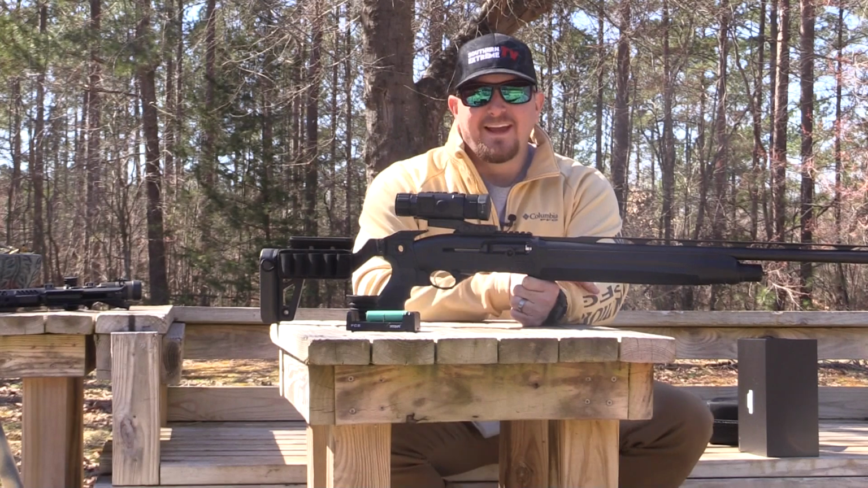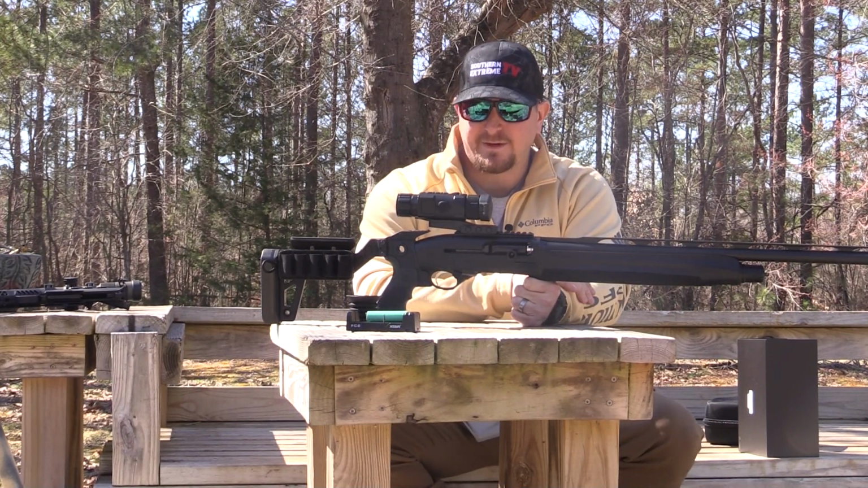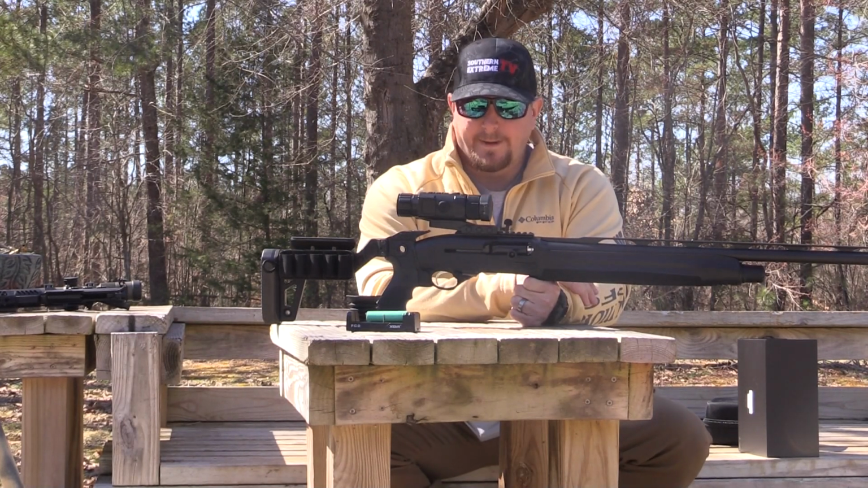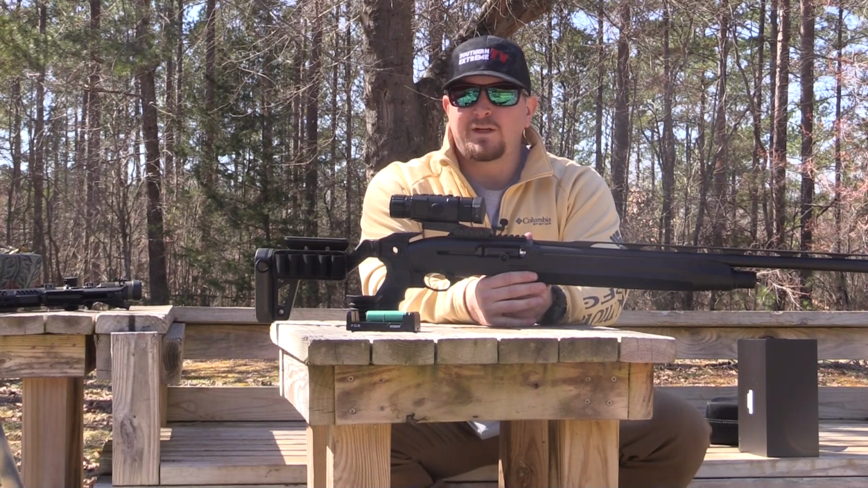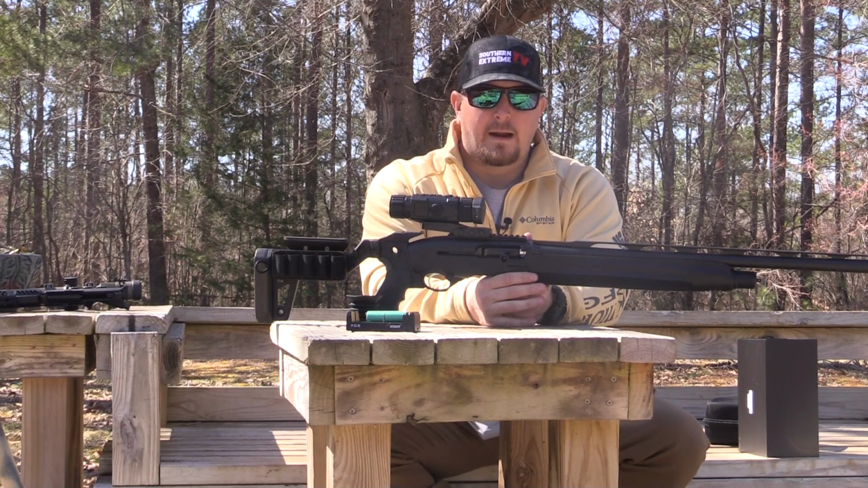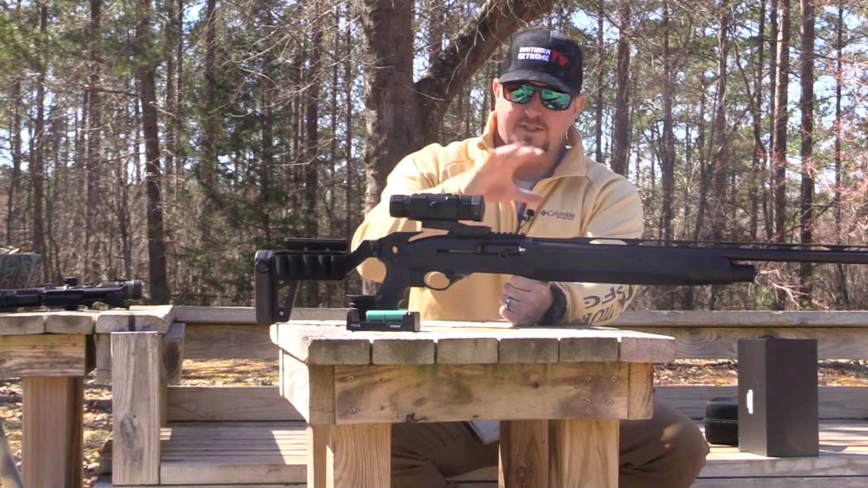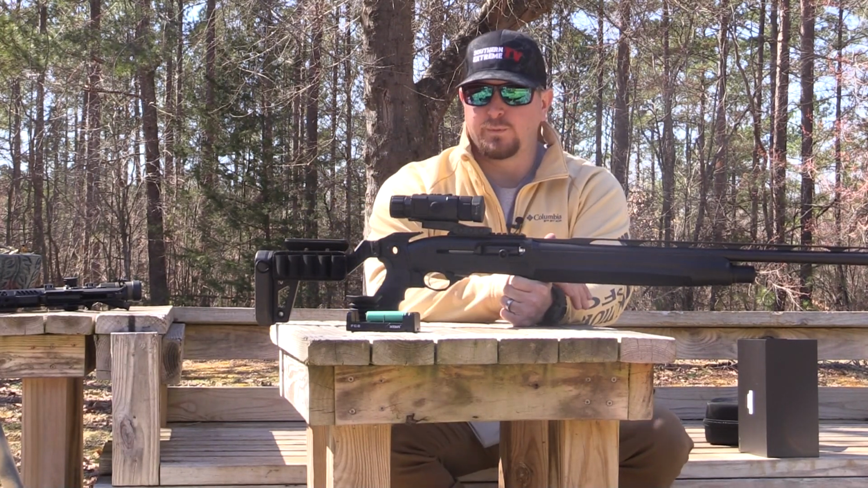This is her, and you guys are looking at this correctly. This is mounted on top of a shotgun. This is my Beretta 1301 competition with a 24-inch barrel. If you've kept up with the channel, you guys know that I have been wanting to try to figure out this thermal shotgunning, and I'm really trying to dial in the exact recipe for the type of shotgun, the stuff you need to put on it, the ammunition, the optic, all that stuff in between.